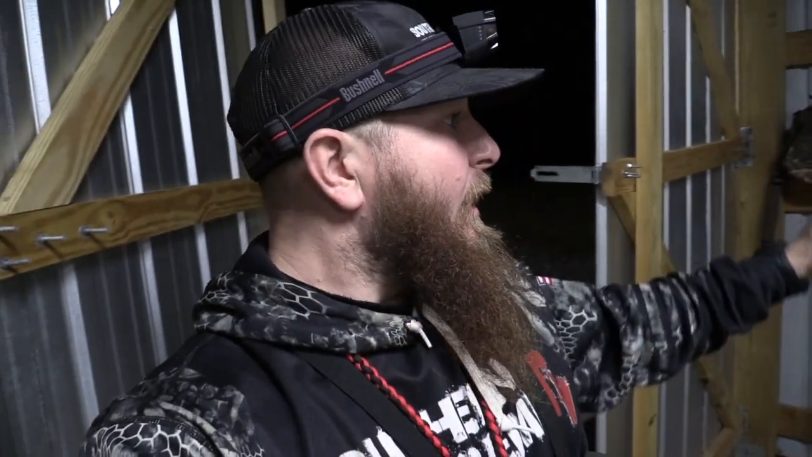So I'm hoping to get some really cool footage. Obviously, I'm hunting by myself, so I'm not going to be able to get me standing there hunting, but hopefully walking through the woods and maybe walking up to a coyote before long, you guys can see what that looks like. So super excited to be testing that thing out tonight.